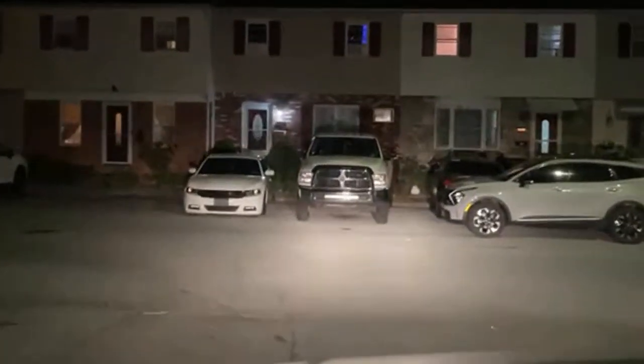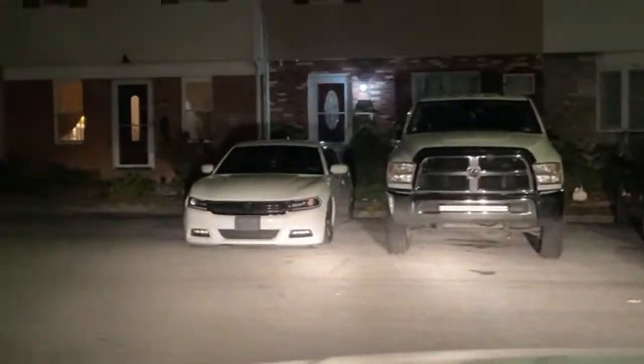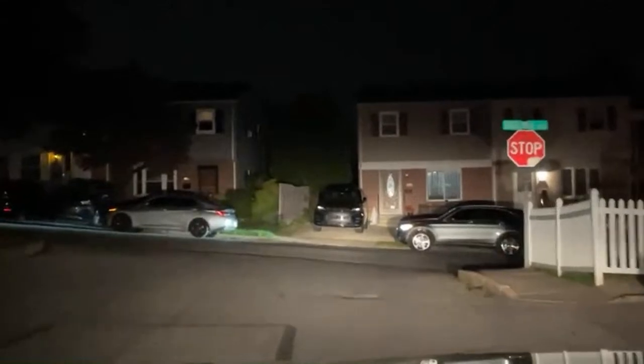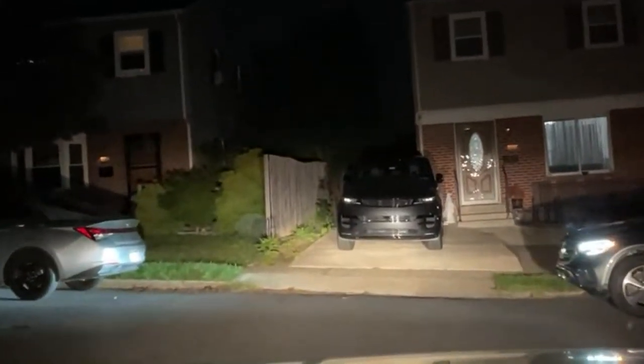I guess they missed all that in garden style apartment fighting training or school or whatever. This is not the best of places either in Whitehall right now.